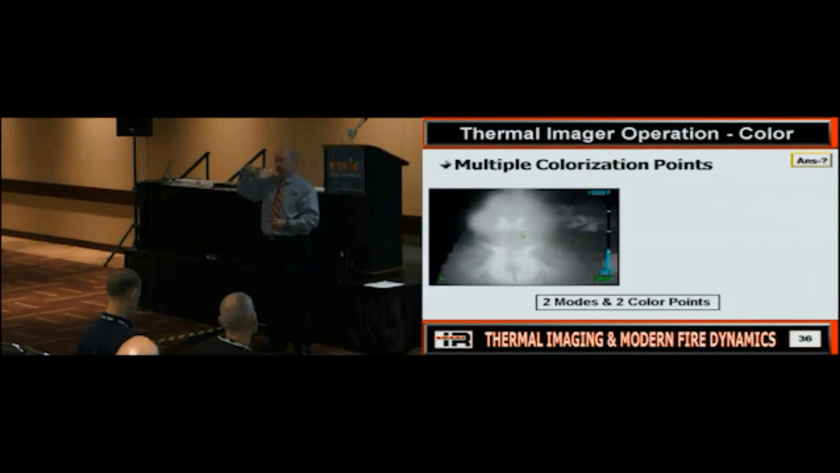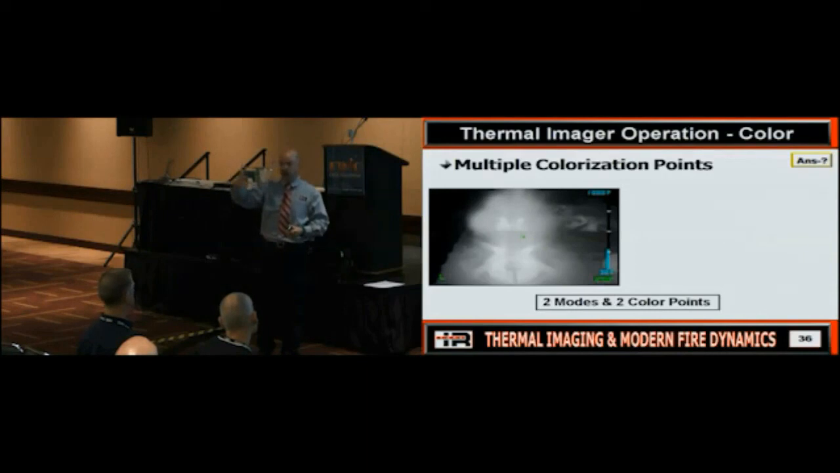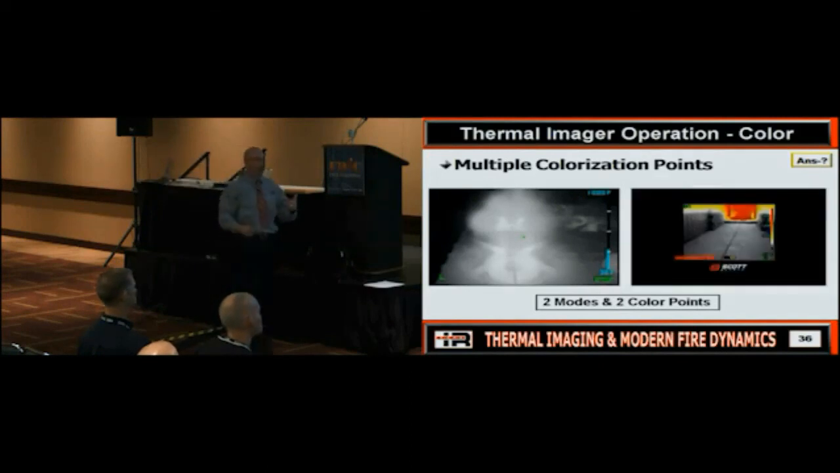So you've got to make sure that when you have a camera that has different modes and different color points, that you're aware of that. Because if not, someone's going to take a camera and see color, and then all of a sudden, color's gone. And they think, what? It just got cooler. It didn't. It actually got hotter. It's caused it to shift modes, and now it's coloring at a different point. Does everybody see how that's working? So you've got to make sure that you're aware of that.